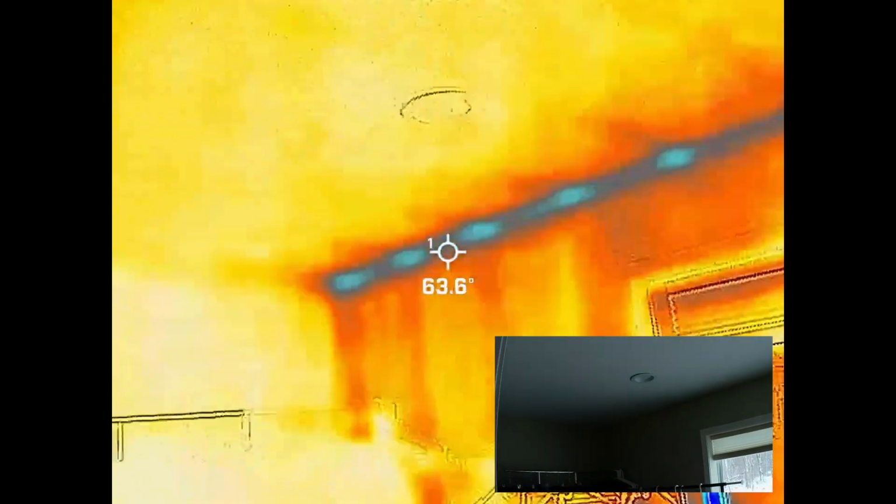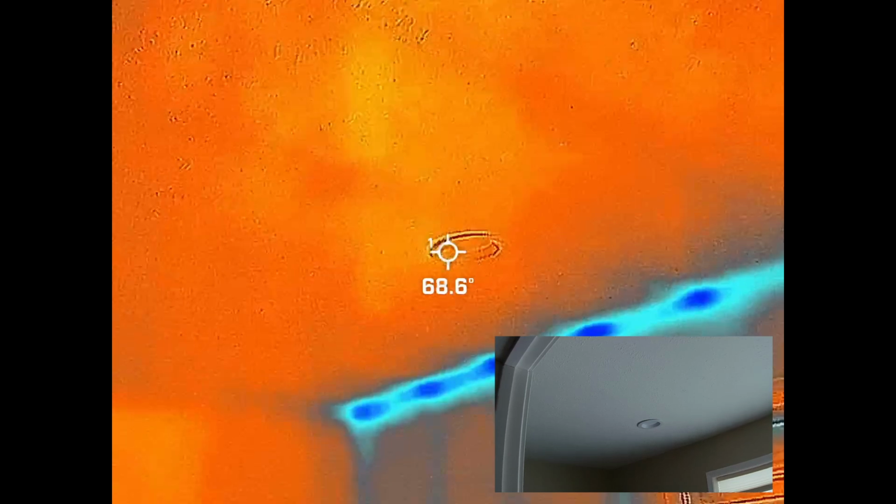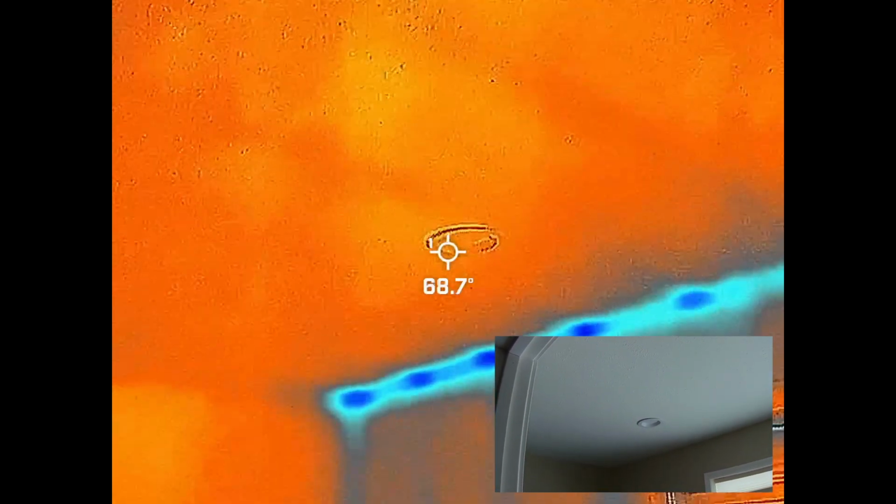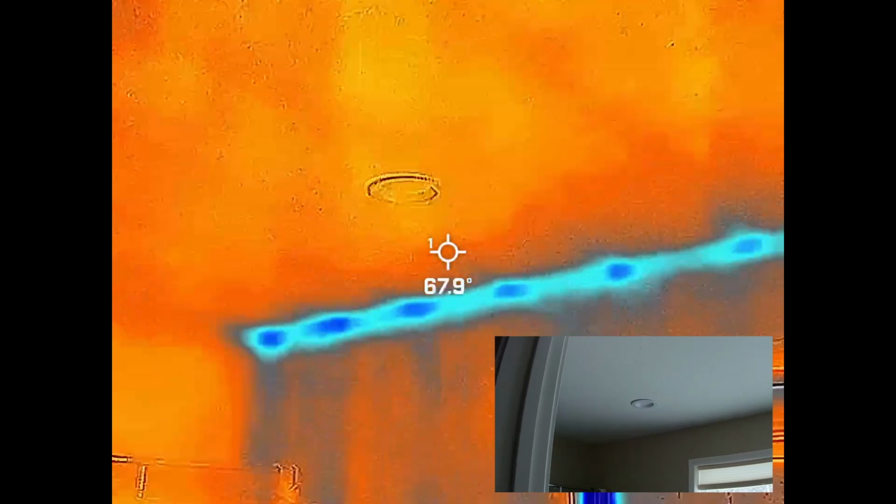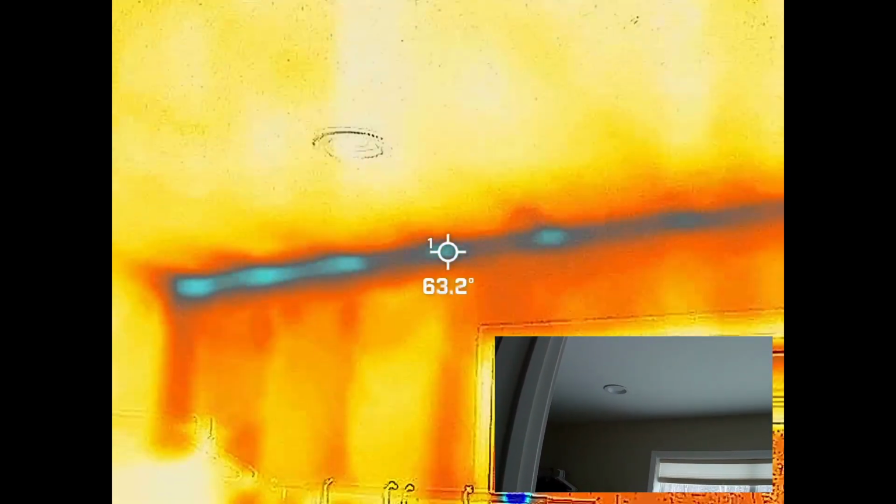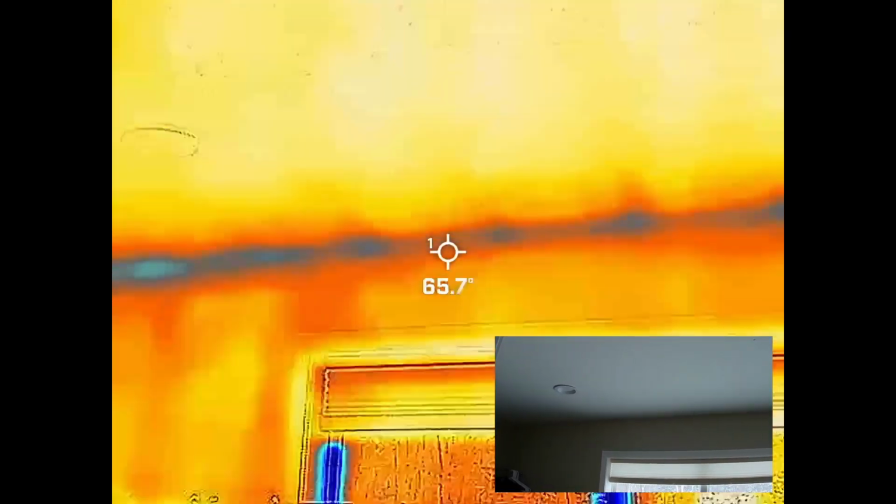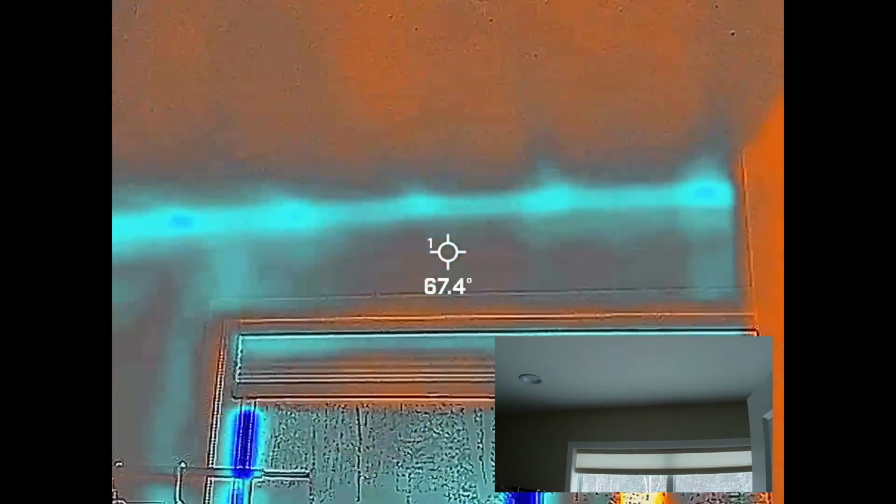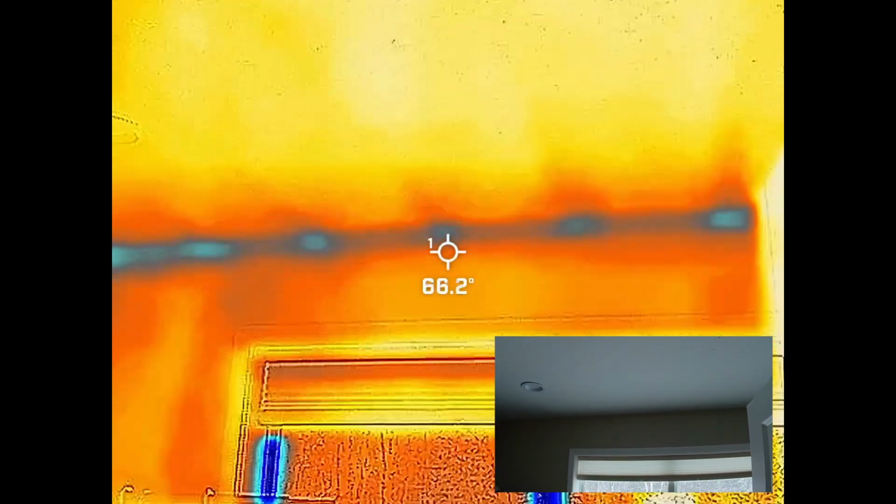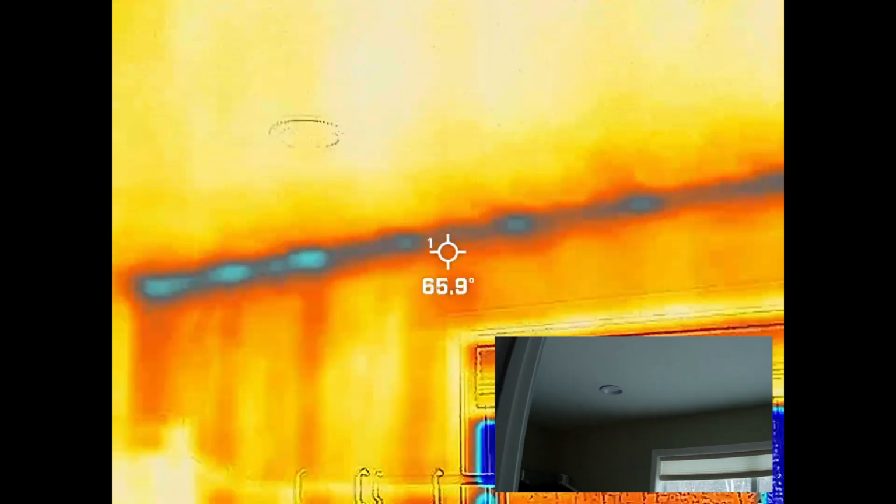If we look up here at the ceiling light, the light's been off, so it's the same temperature as everything else, but there is no air seeping in around the light. The other thing I noticed is the very coldest areas look like they're pretty evenly spaced, and I would venture a guess that these are the trusses, where the truss meets the wall. Don't know why that would be, but that would be my guess.